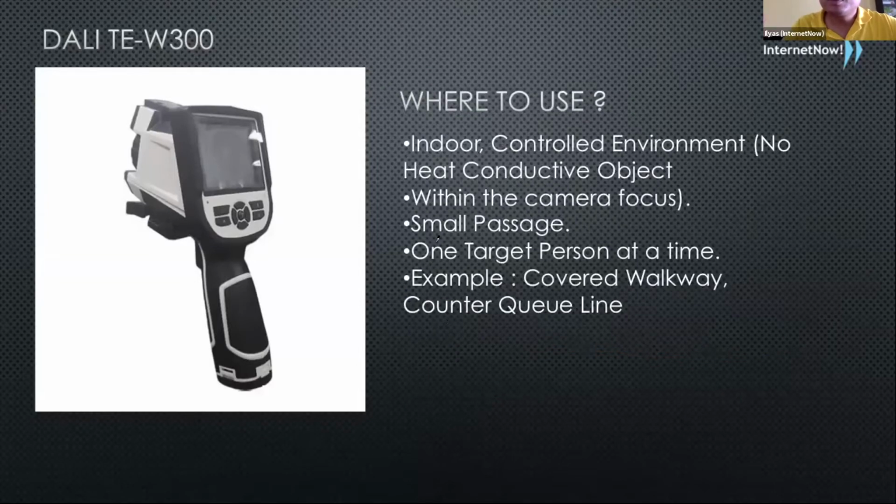In terms of where we normally use it, as I mentioned to you, this is typically for small passages, for queues, one person at a time. So it's suitable for offices. Most of the customers who buy the Dali in Malaysia are actually buying this particular model.